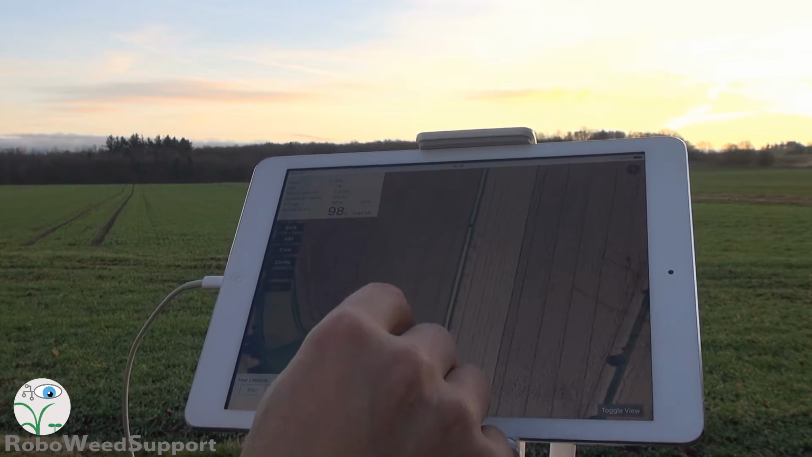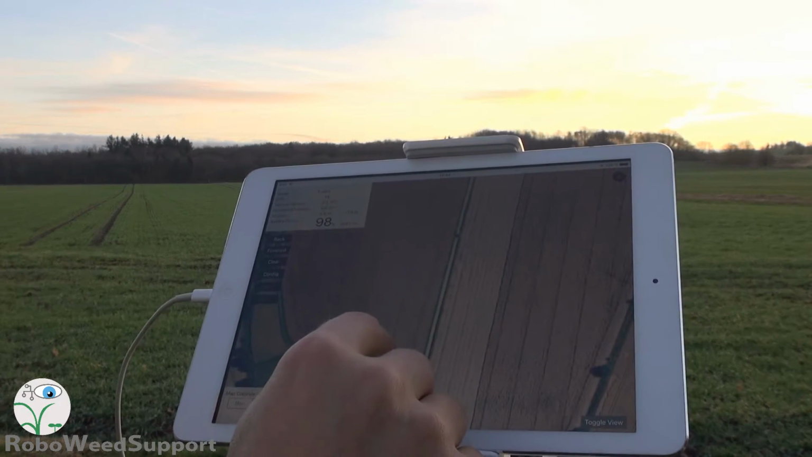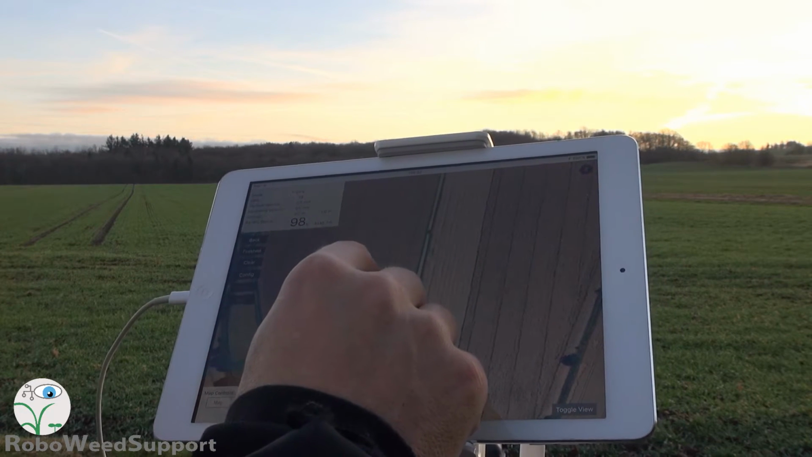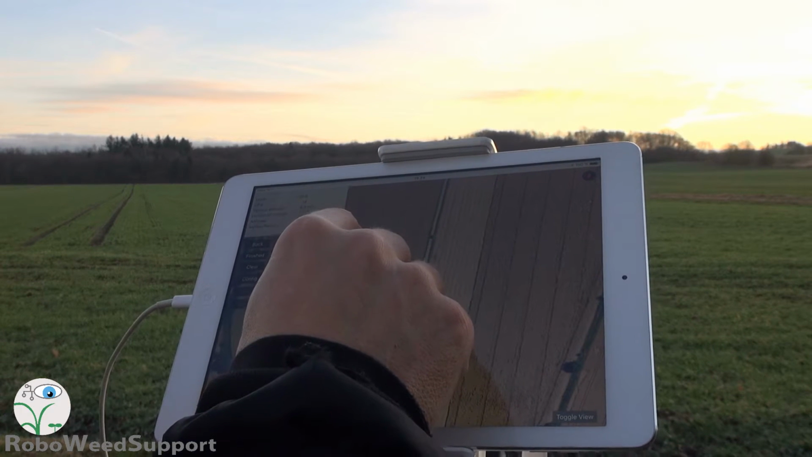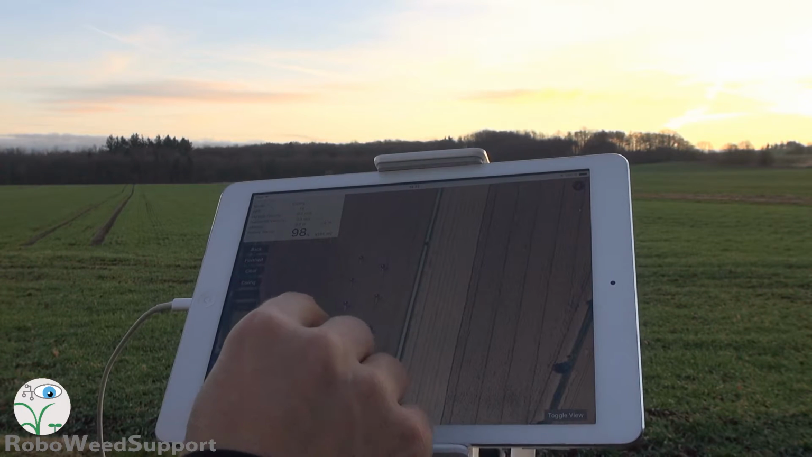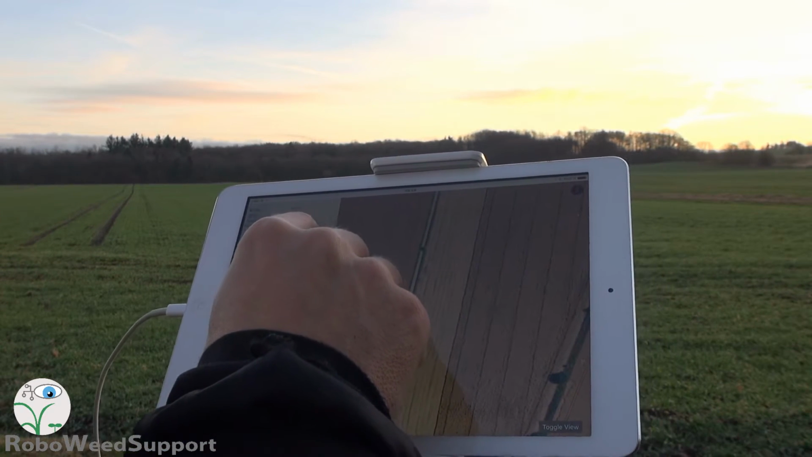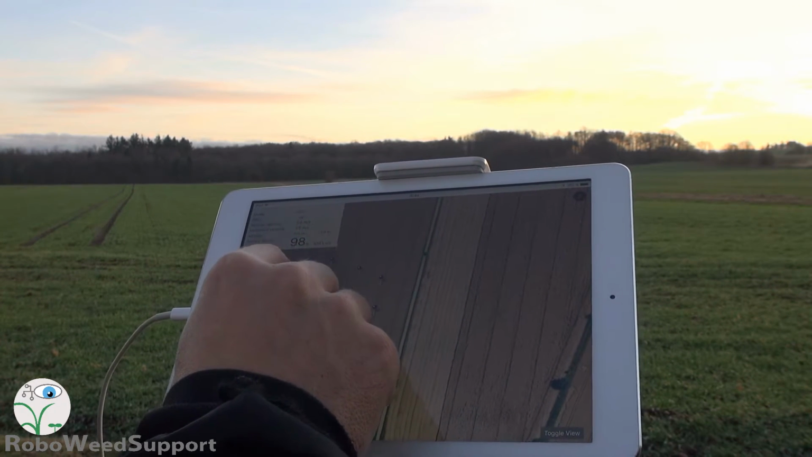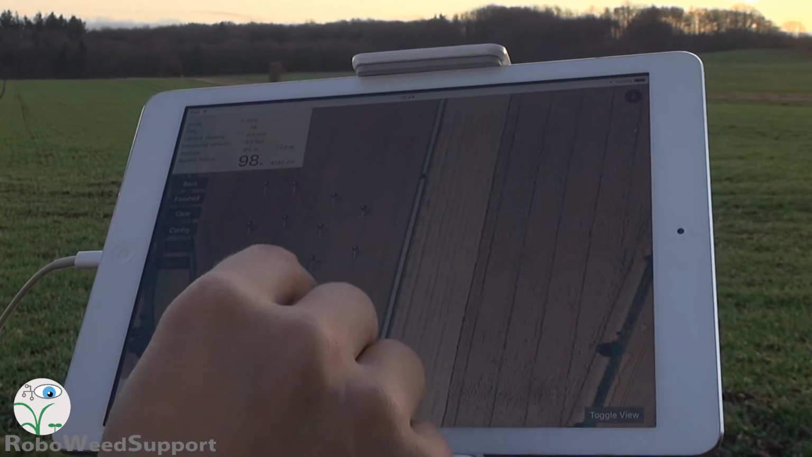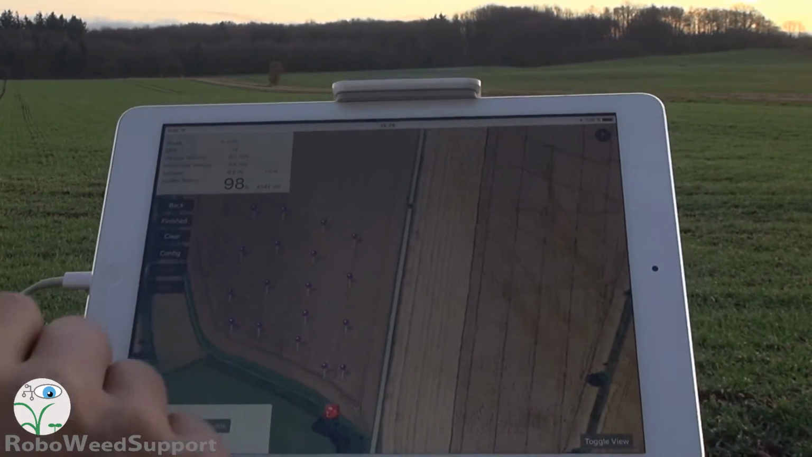So I'll add some points along the road here. So we can see it do the job, hopefully. I have no clue how fast you eat the battery. And then we will end with a point here. So now it will follow the points.